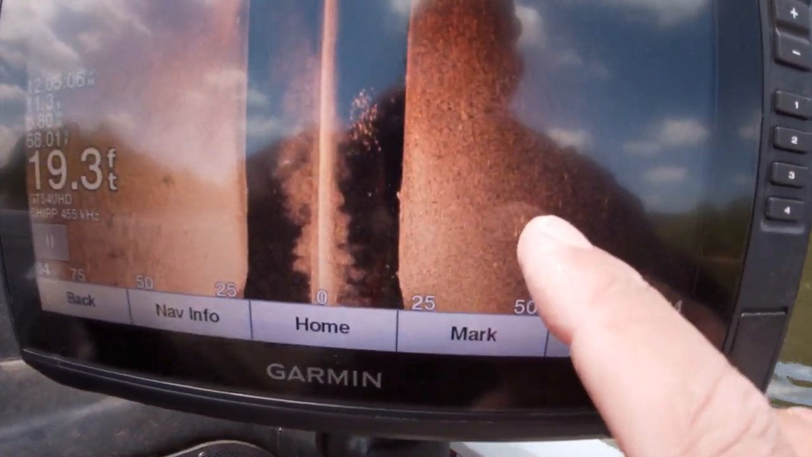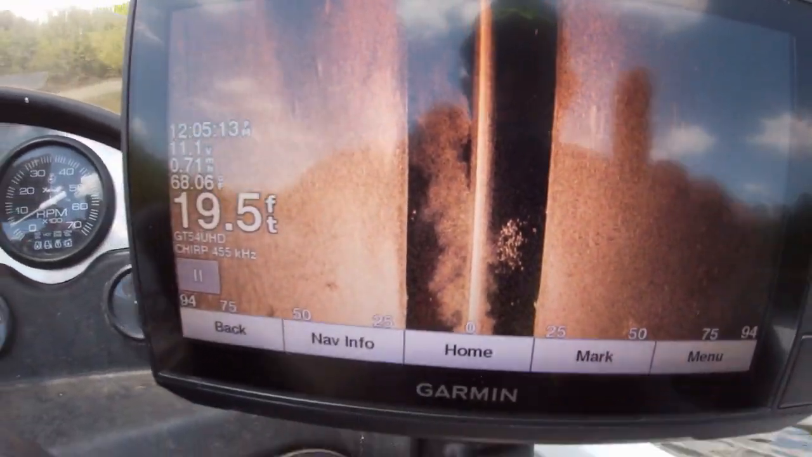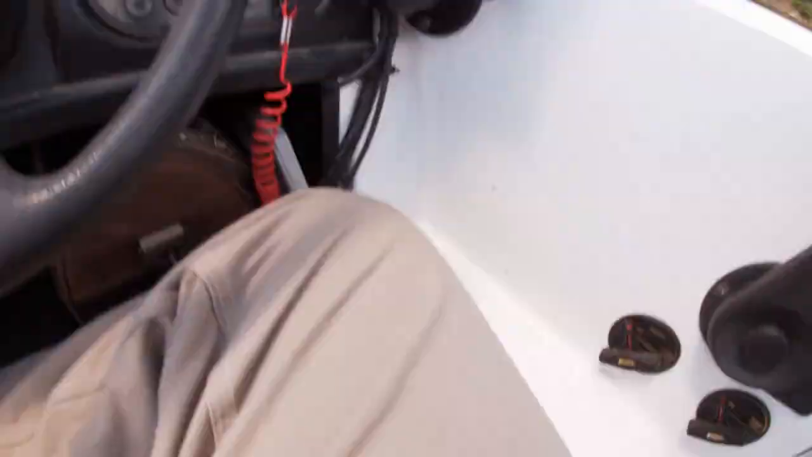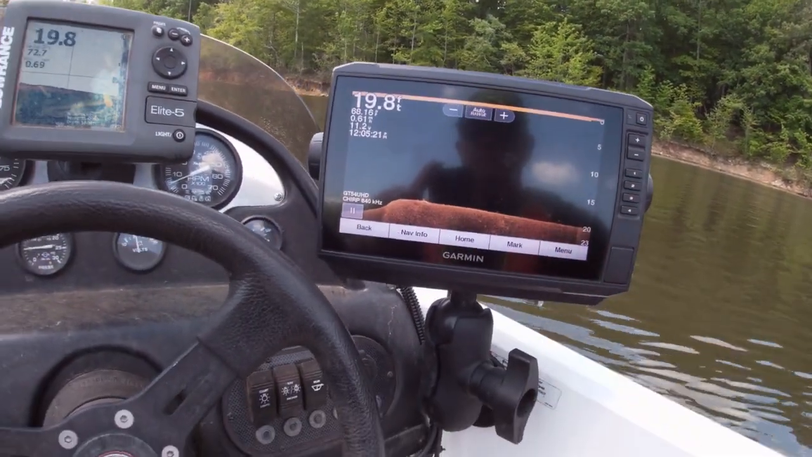I'm looking over 94 feet. Look, there's a log laying on the bottom, and there's some debris. Now, let's go right by it on down scan and see if we can see it. So we're going to switch to down scan.